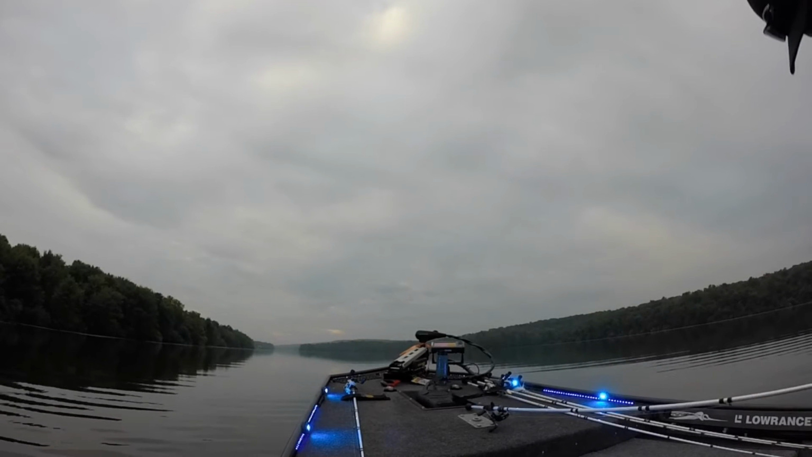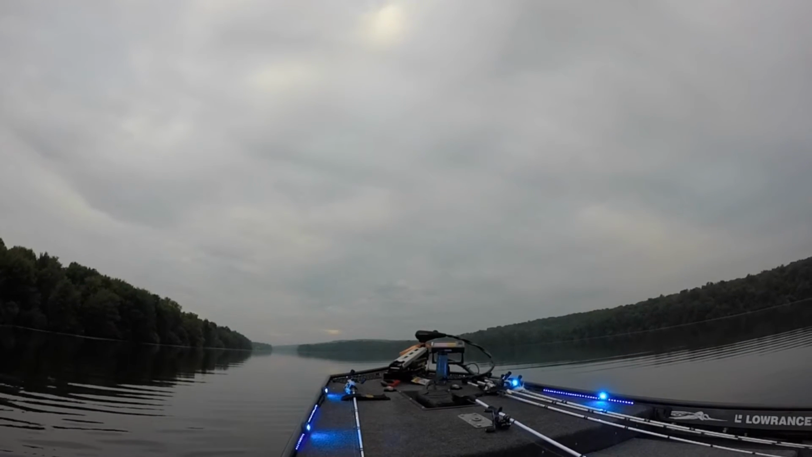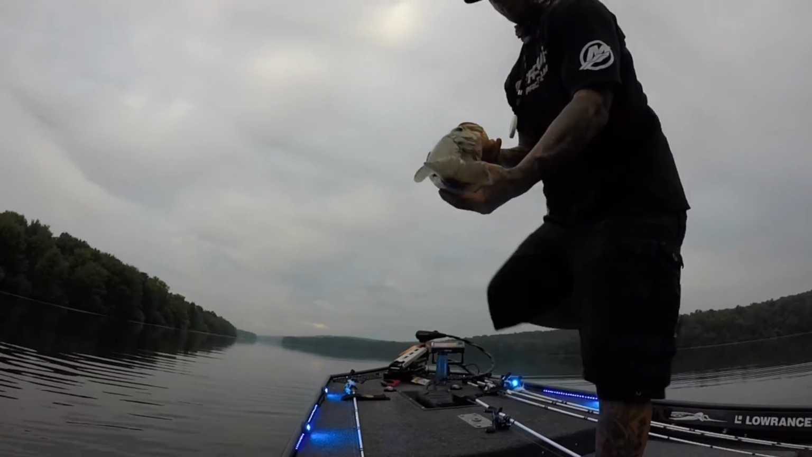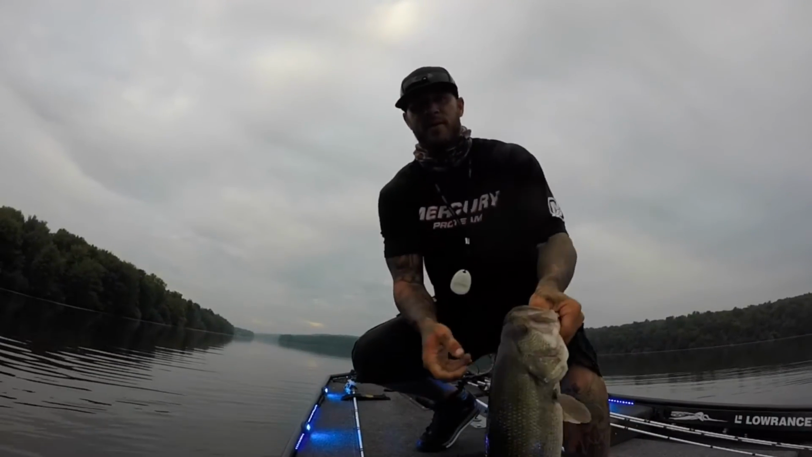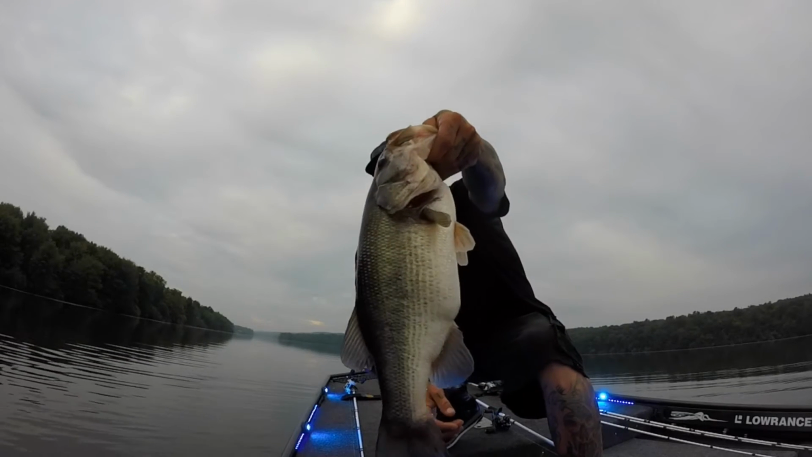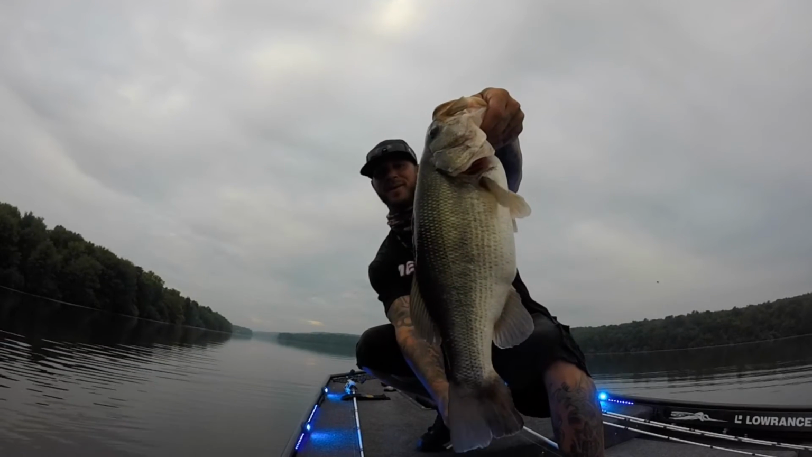Like I said, once you find those areas, then to duplicate the pattern, you just look for that same depth and follow the creek channel or the main river channel until you find those areas that are on the flats near them, or the edge of the turns in the channels.